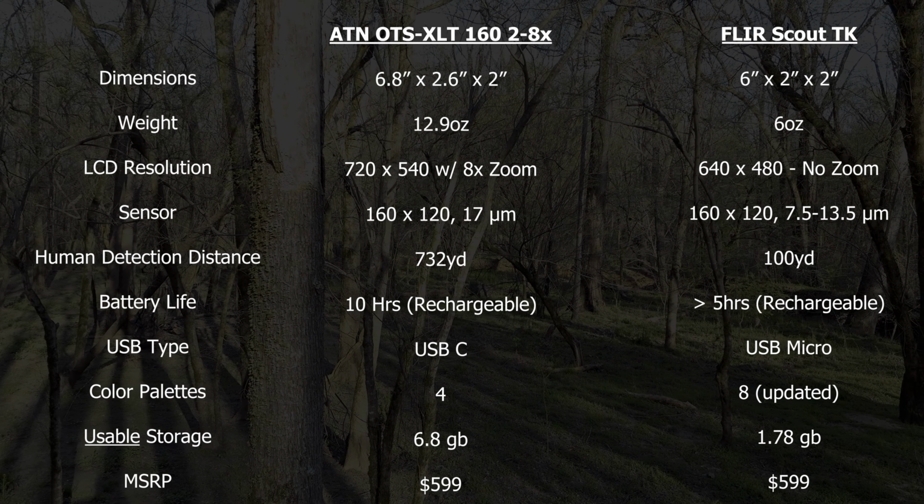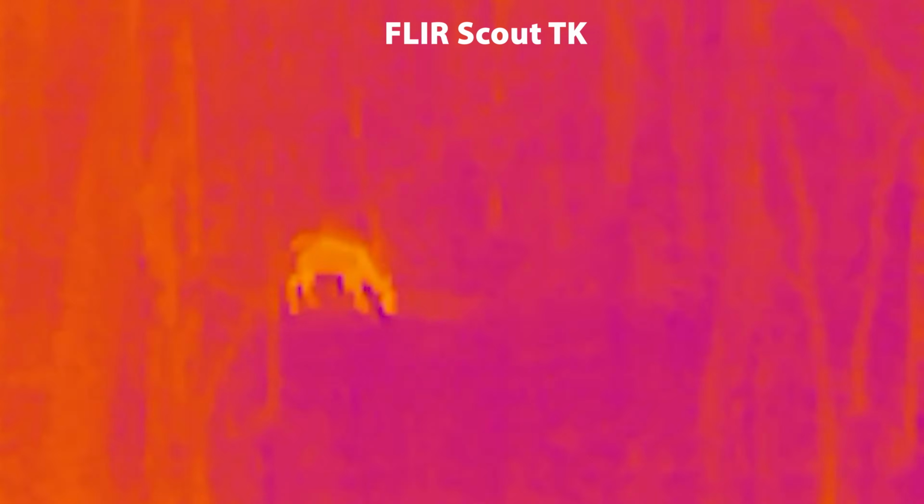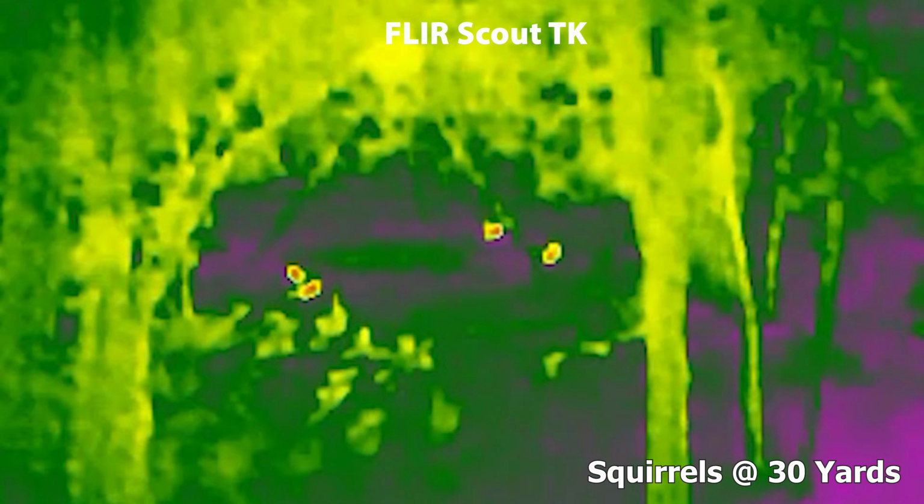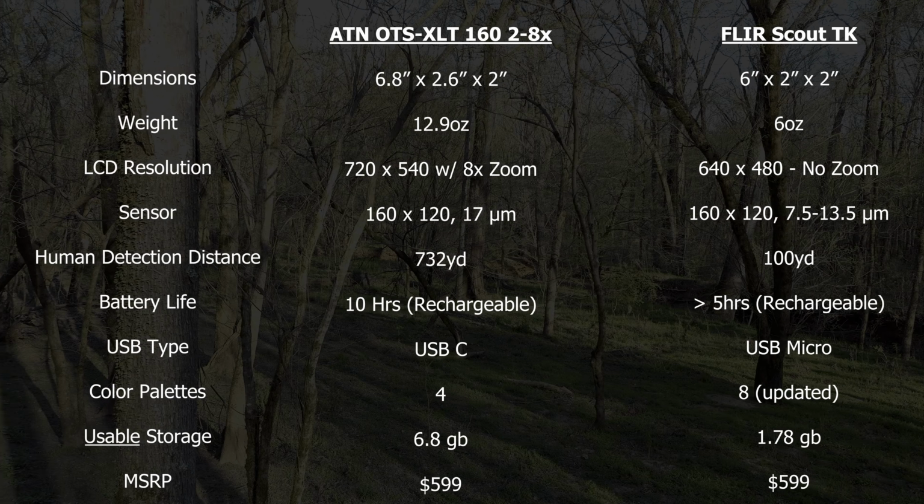There are only 4 color palettes on the ATN versus 8 on the current version of the FLIR Scout TK. 4 or 8 really doesn't matter to me. I find that 1 or 2 is more than adequate. I usually only bounce between the white hot and the black hot anyway.